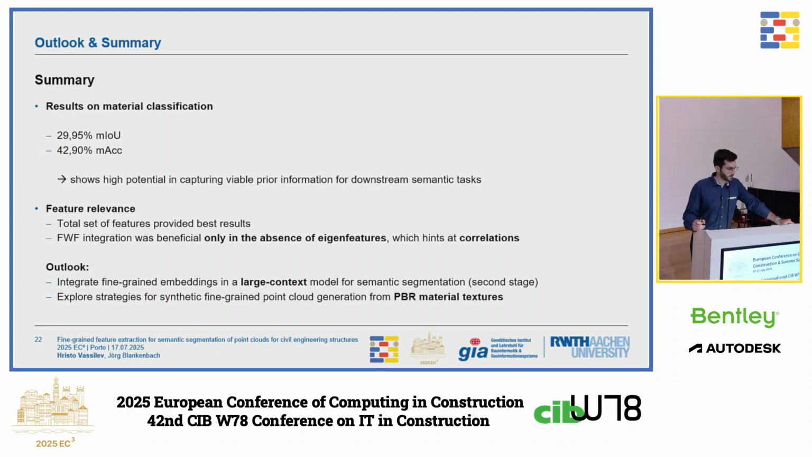Short summary. Classifying materials from point clouds is quite difficult, but we still get usable IOU, but this is not the end goal. We actually want to just use it as a prior for bigger context models, which is our main outlook.